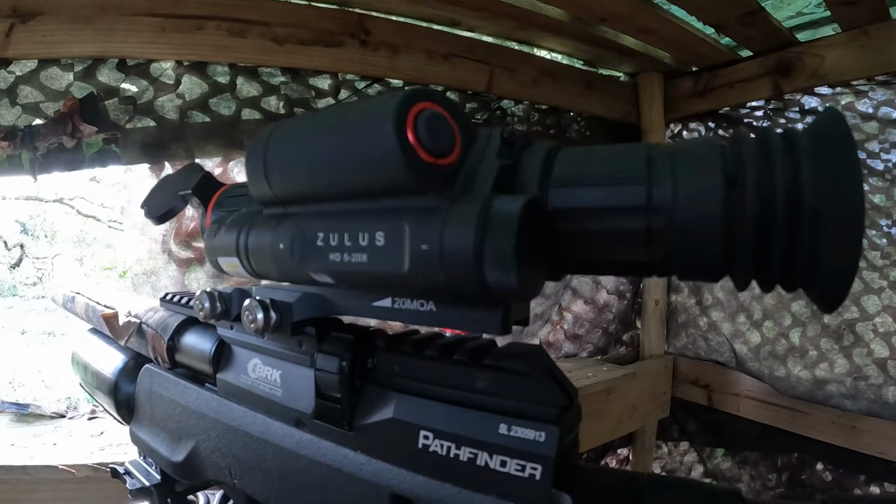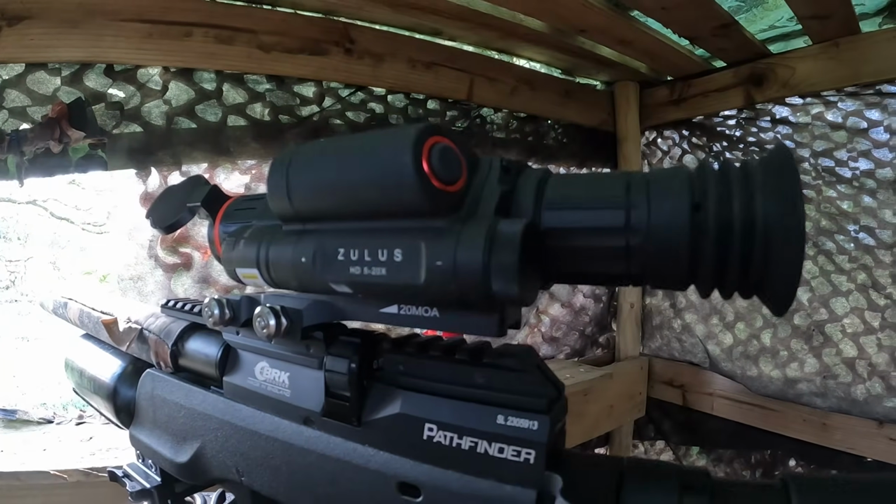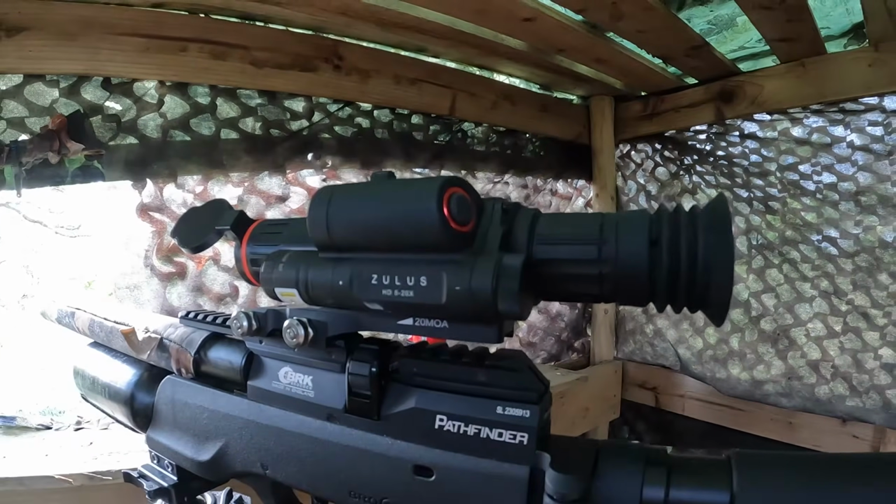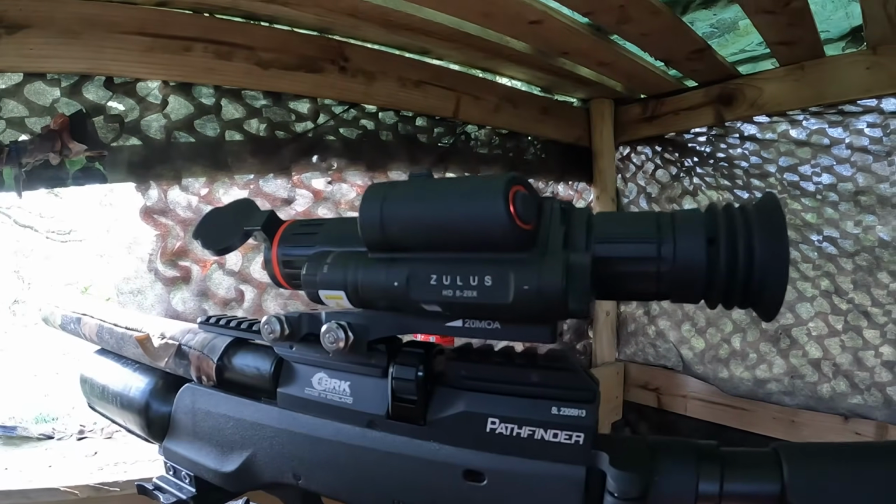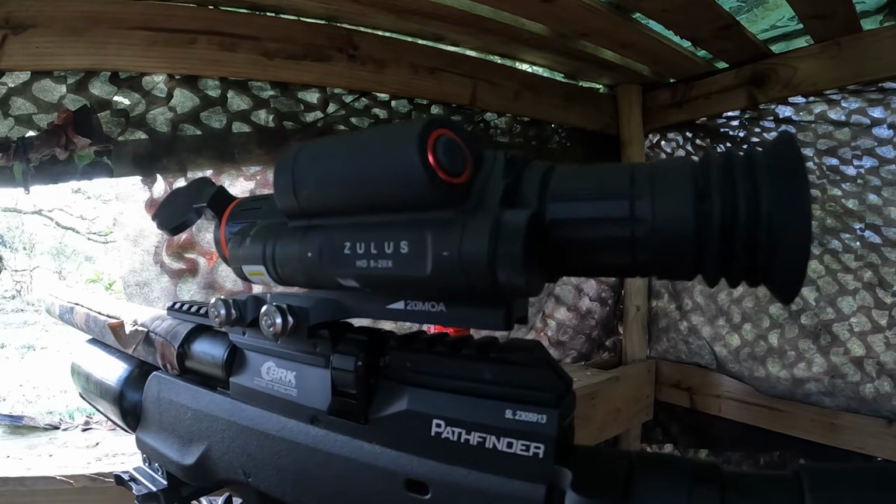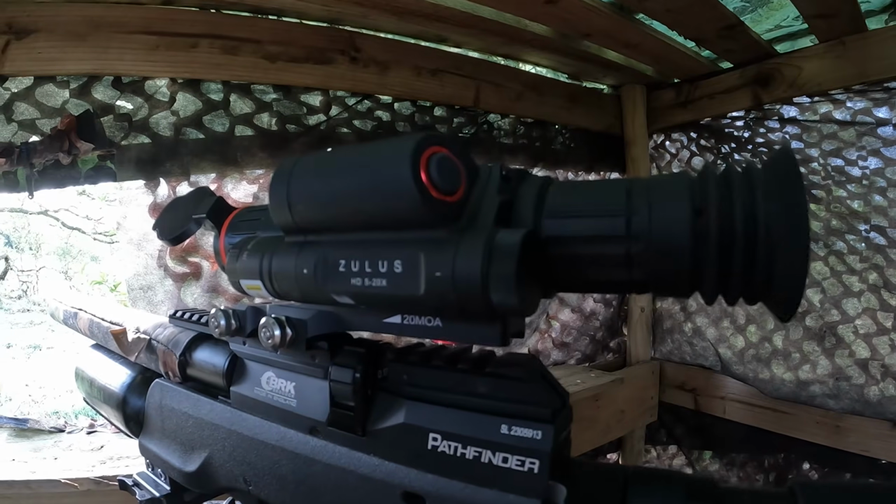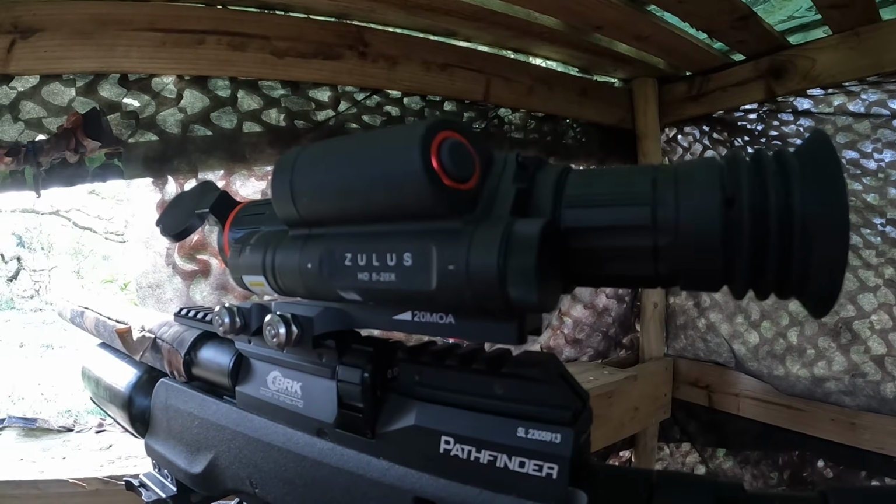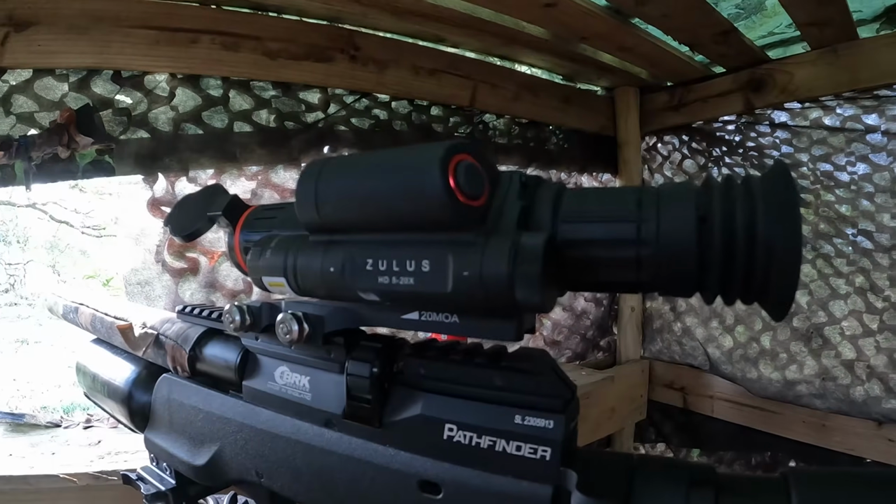I've been using the DNT scopes now for about 18 months, and to be perfectly truthful, I can't really fault them. The image quality is much better, I think, than the Pard double weights that I was using previously to switching to DNT.